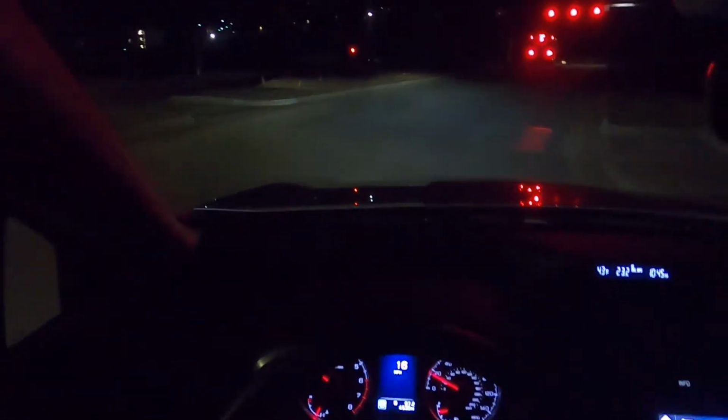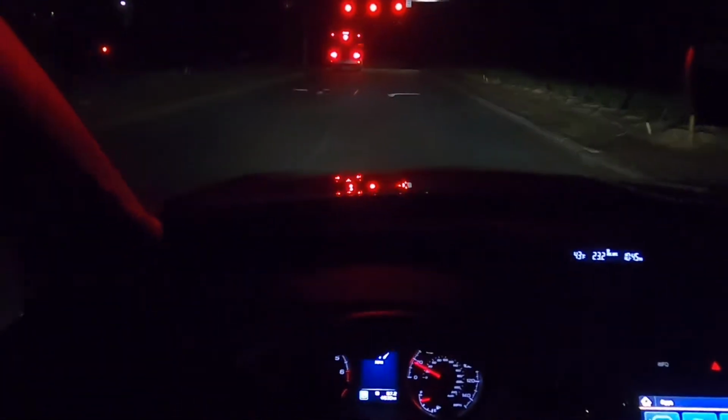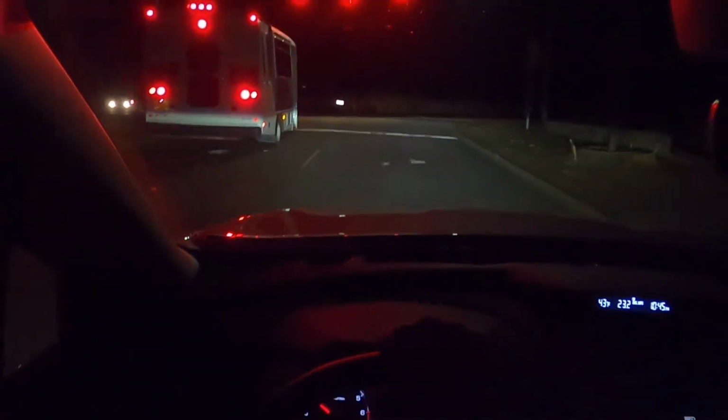I'll accelerate a little harder so you can see how the CVT behaves in shift mode. It's arguably a lot faster, and it really slingshots this engine. It's a lot of fun. Okay, here we go. All right, ready, set, go.